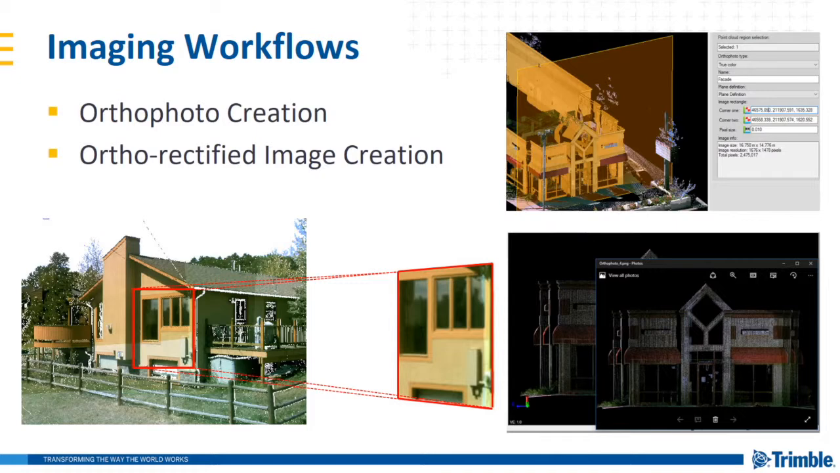And the screenshot there on the right shows you using the cutting plane tool to define the face of that building, and then using the Ortho Photo creation command to generate an image. The Ortho Photo then provides you a flexible medium on which you can make measurements and create line work for deliverables. You could then export the Ortho Photo in a DWG or DXF to share with other users in third-party software, or you could use the Ortho Photo within TBC.